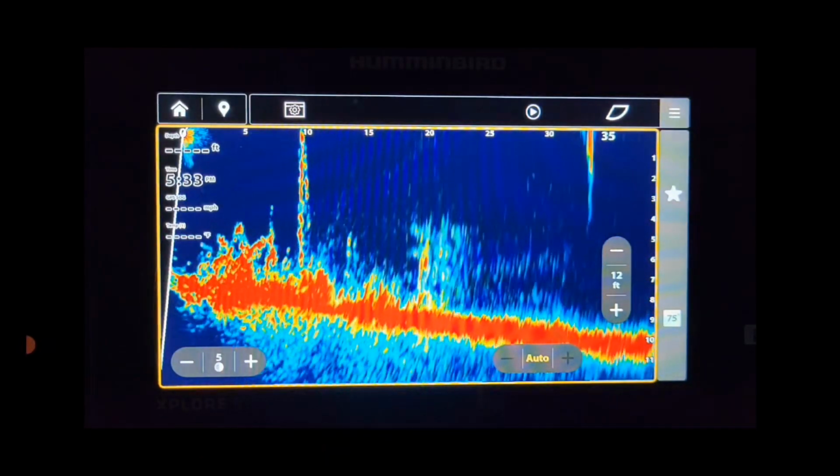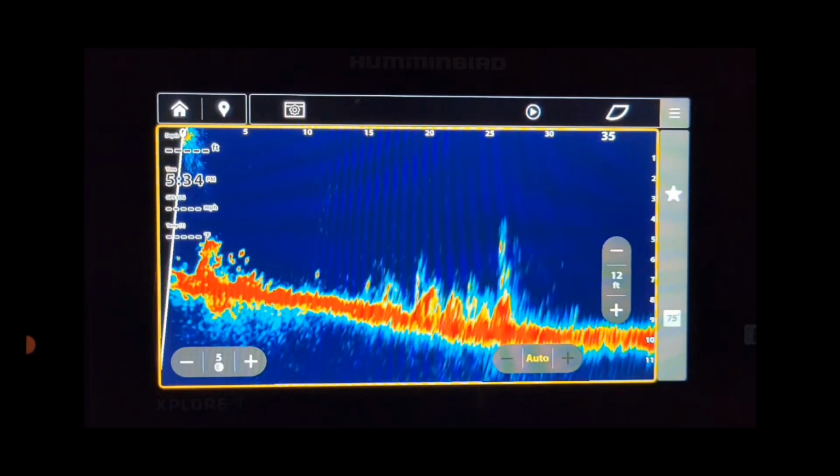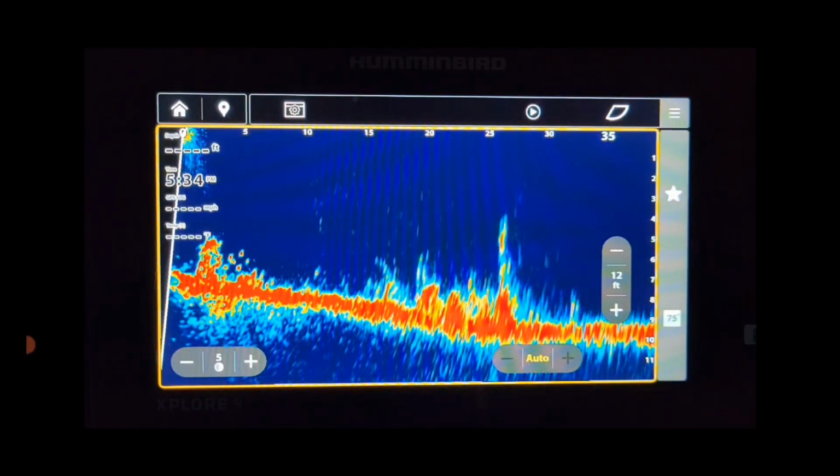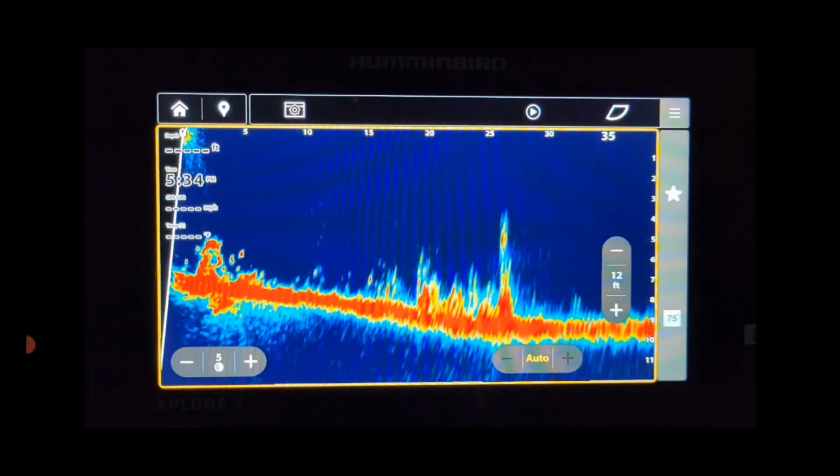Looks really good. You can see all these weeds. Picking up fish, right? You see 4 or 5 of those fish right there in between those weed bunches. Looks really good, guys.